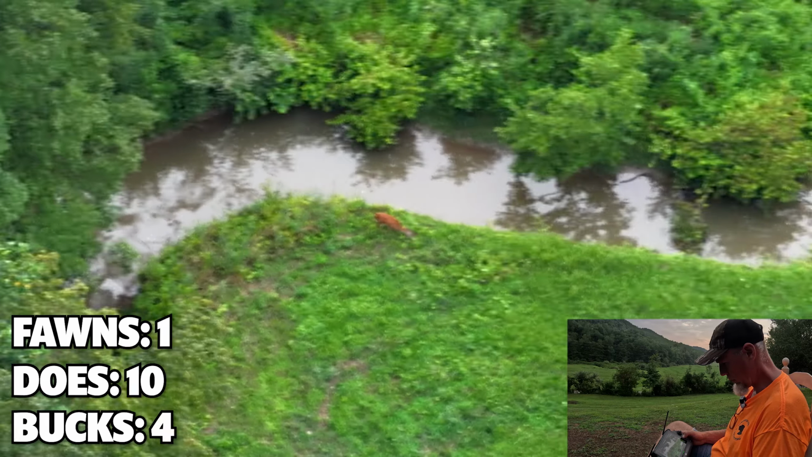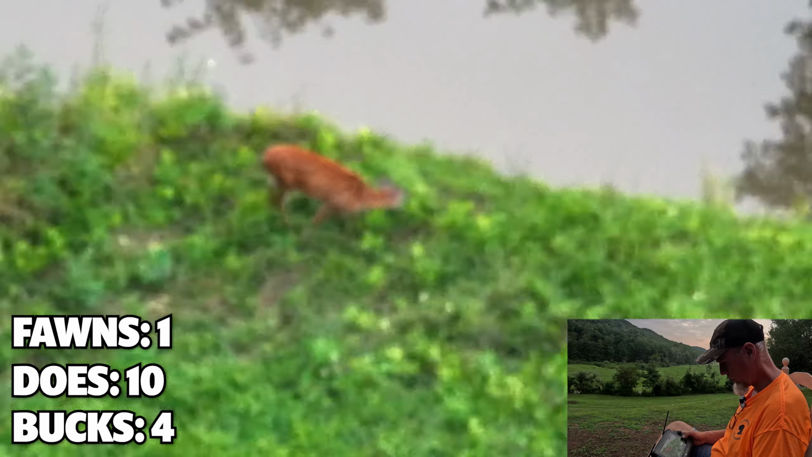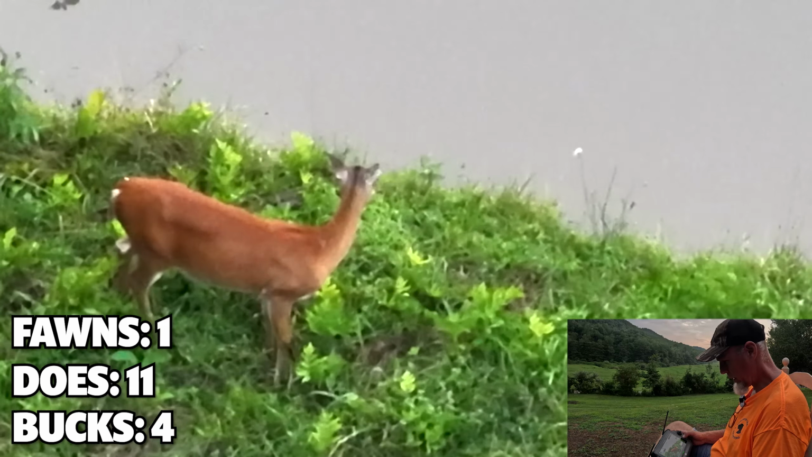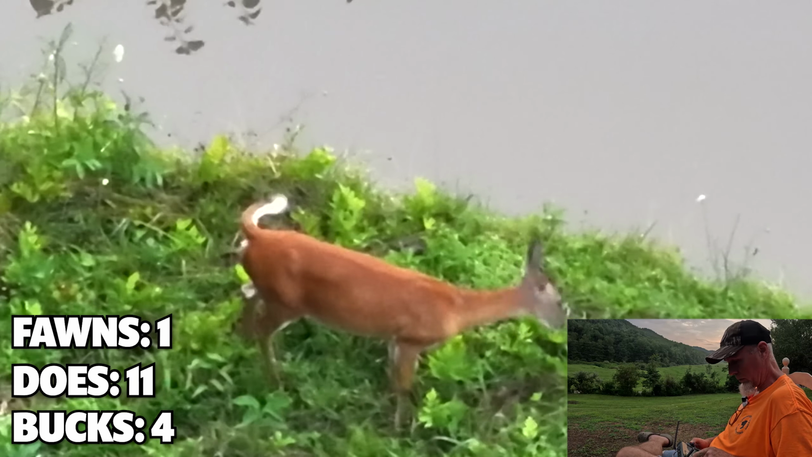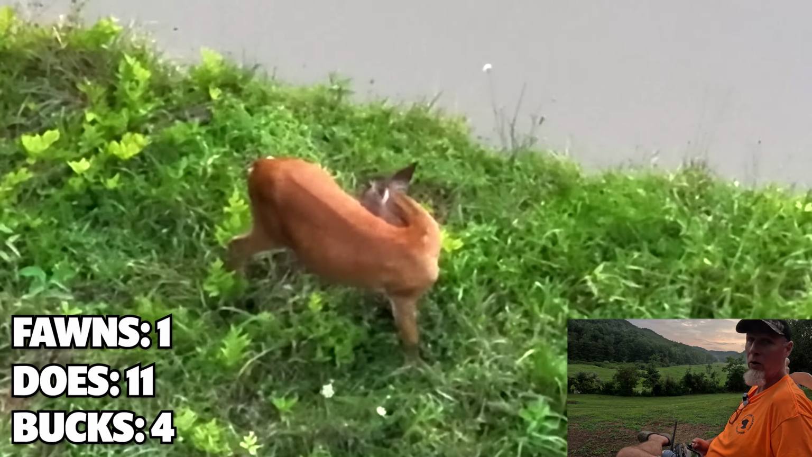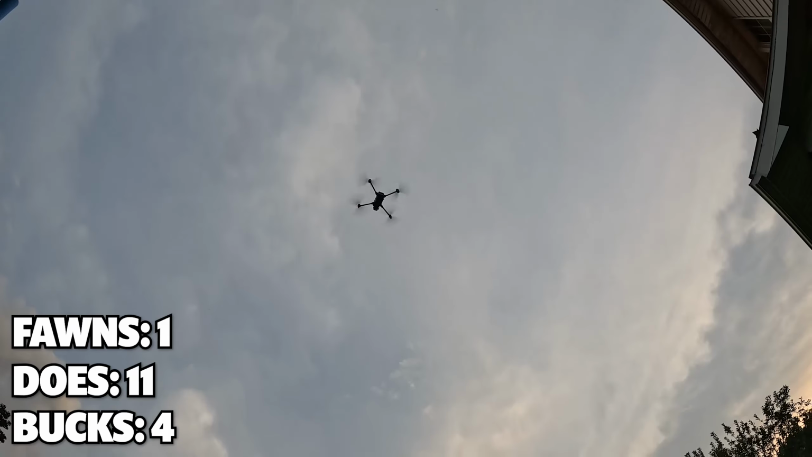Who do we have here? Another small doe. We must be up to like 12 does now. This is what I'm counting, coming up with. Definitely a lot. Well, the drone's gonna return to home here, and we'll put another set of batteries in it and go make another quick flight.